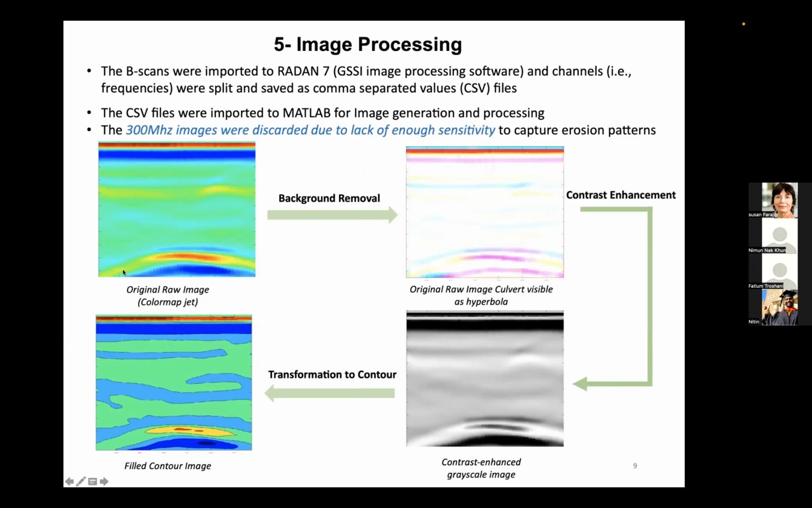This is the raw image. You can see the culvert here. One technique that was used was background removal. Another was contrast enhancement, which gave us a grayscale image. And it was also transformed to a filled contour image for further interpretation.